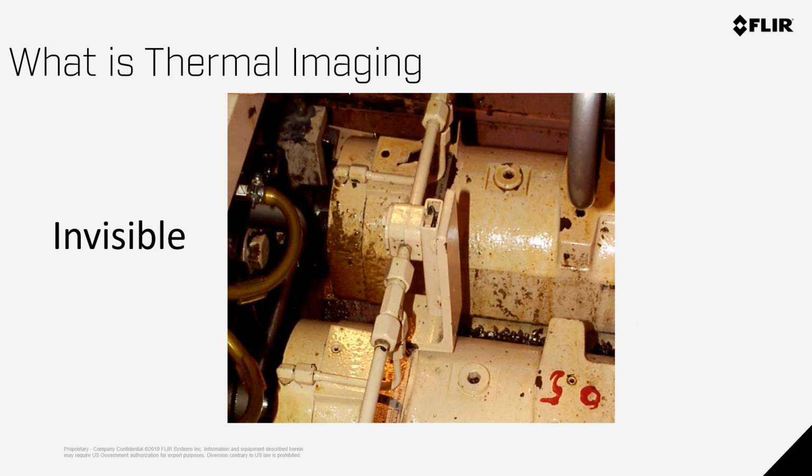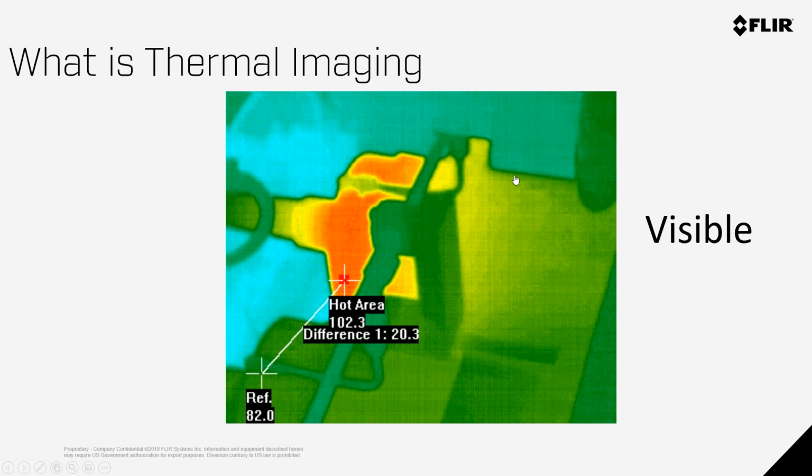What is thermal imaging, right? I'm assuming most of the people on this call know what that is, but if you don't, it's strictly taking the invisible and turning it visible. This is one of my favorite pictures. It's a mechanical application. We have a spindle. If you walk by this motor in your factory, in your plant, you would think nothing of it. If you had your thermal camera with you at that one moment, you would clearly see that one of the motors is much warmer than the others. And that is very simply what thermography is, being able to turn the invisible visible.